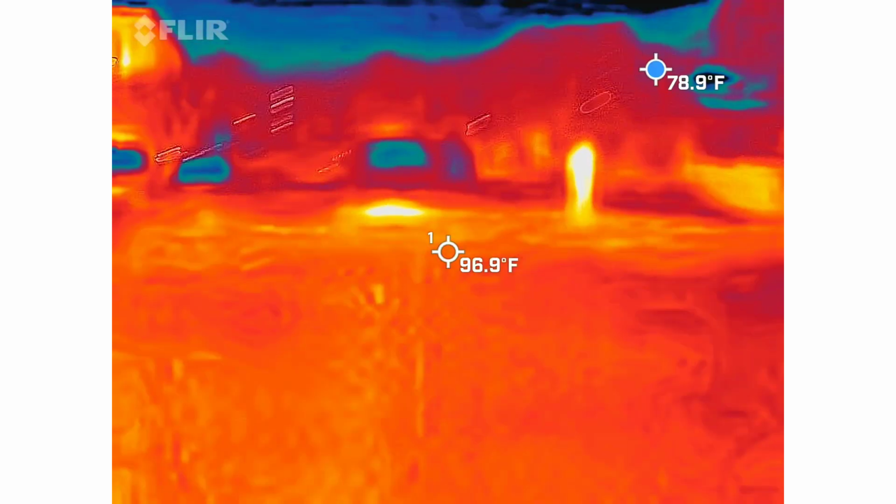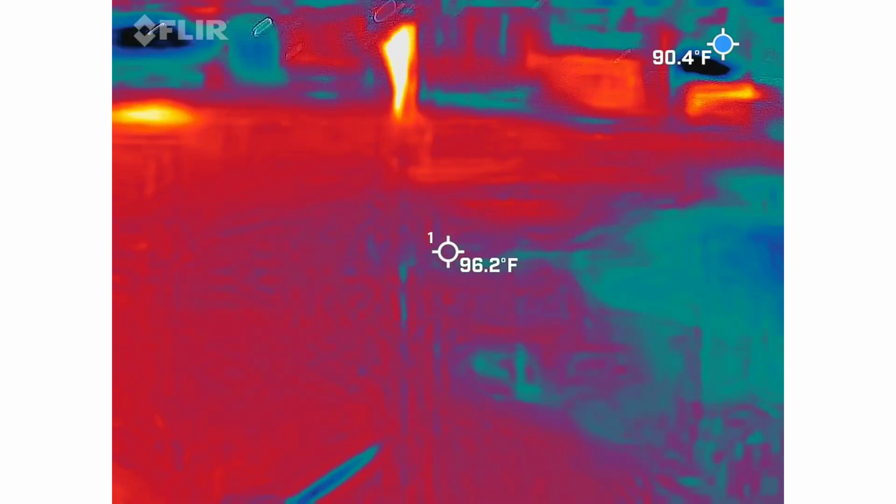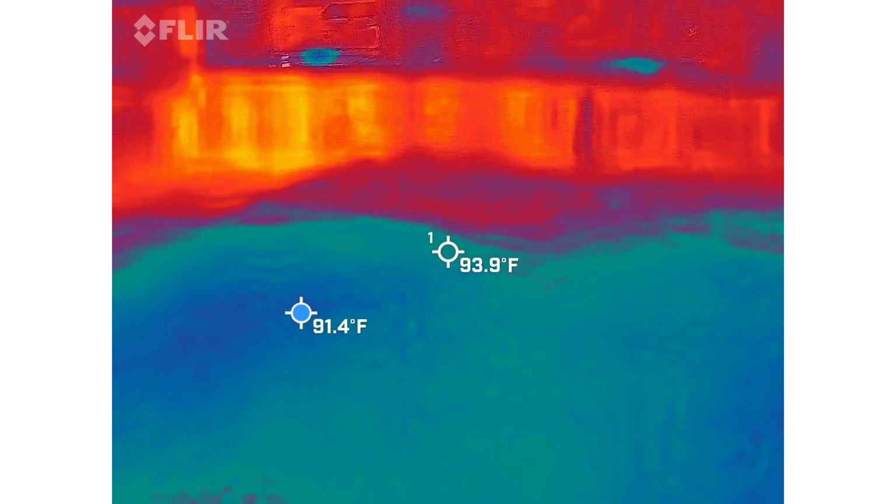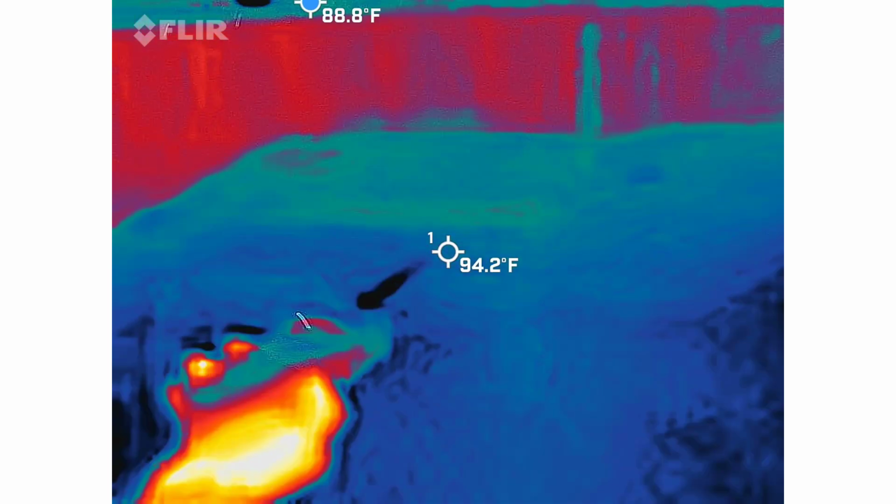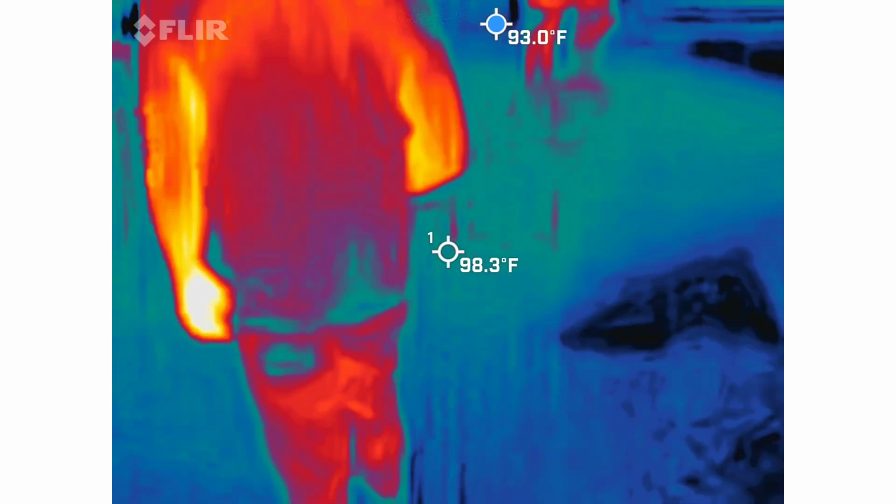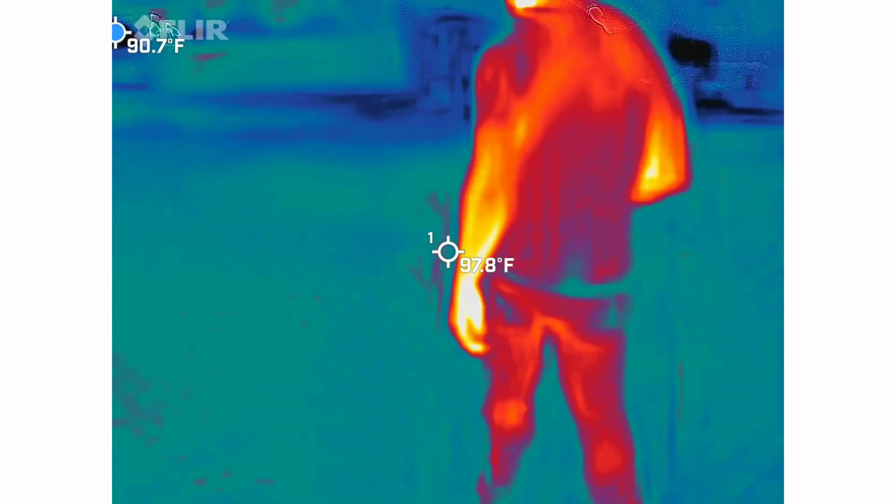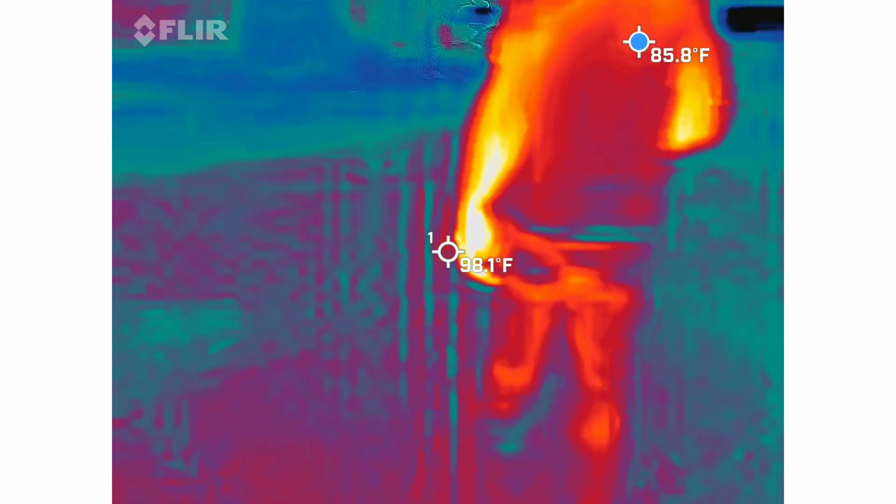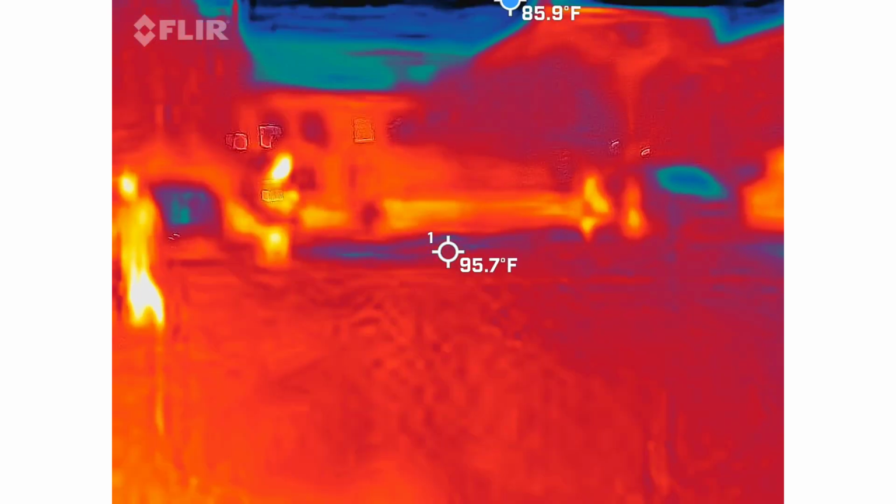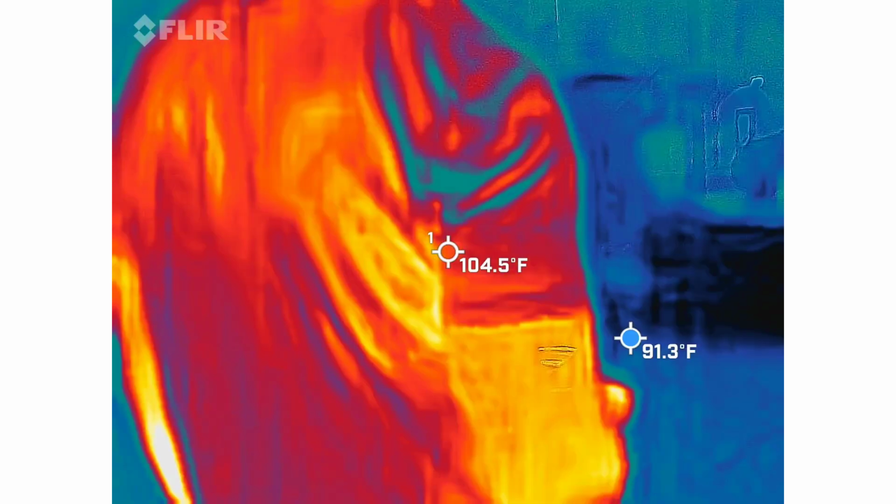That was by the thing over there. Oh, 8.2.